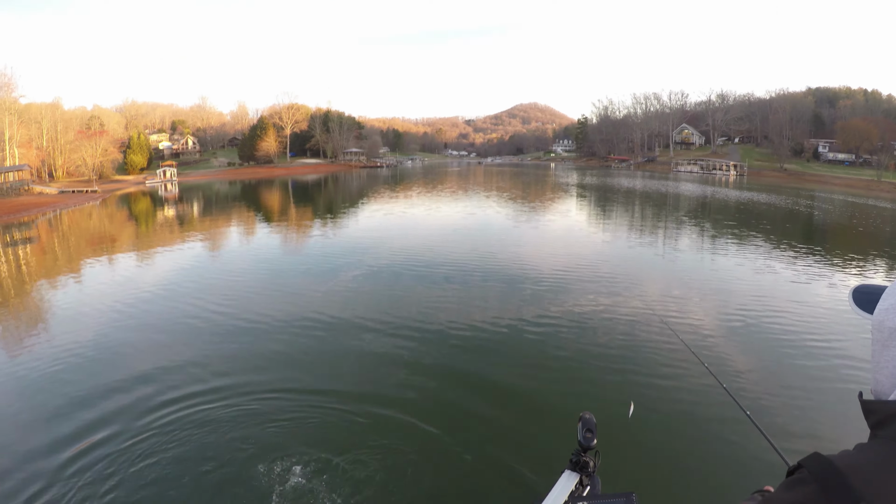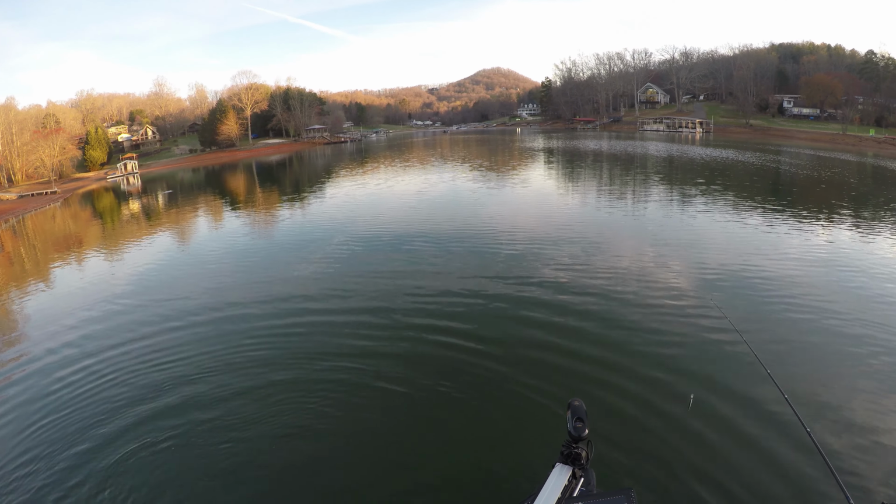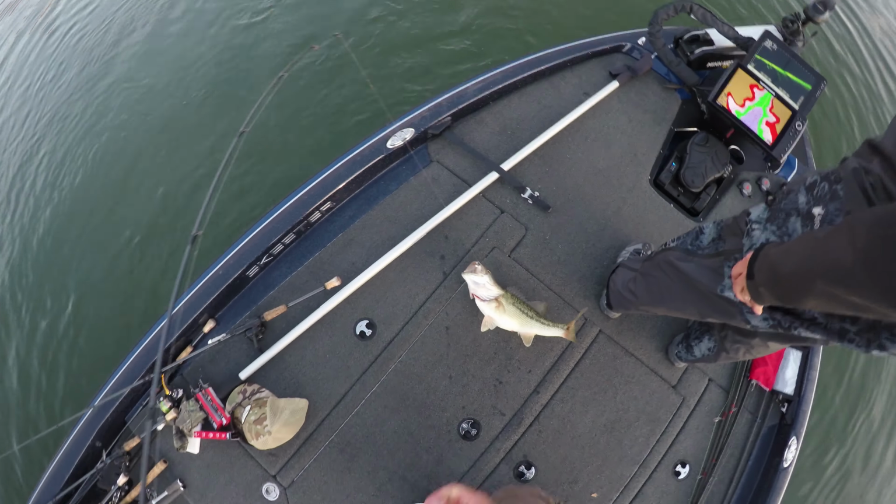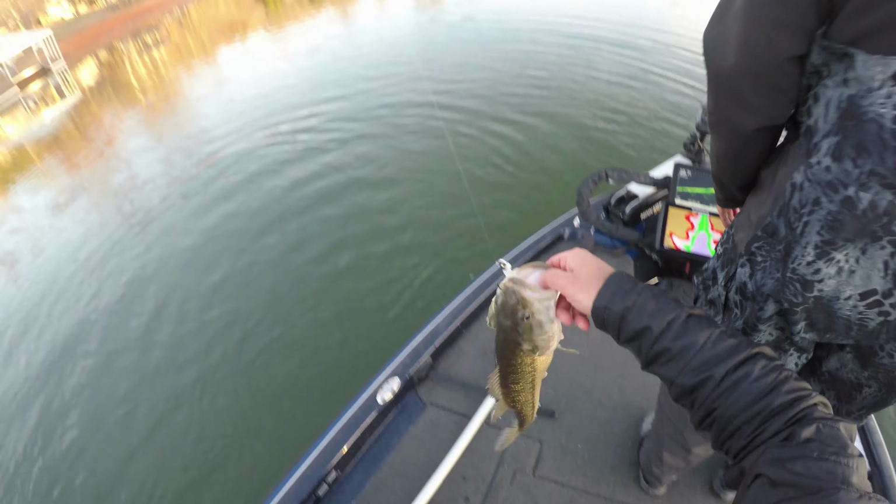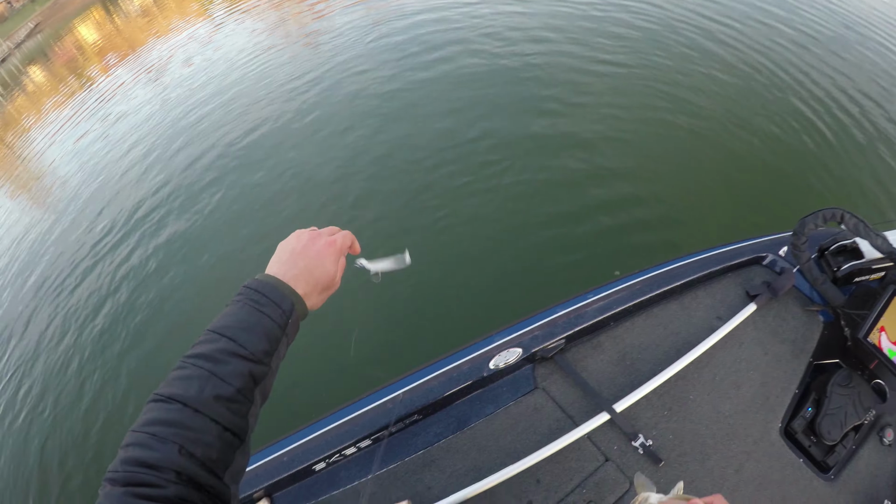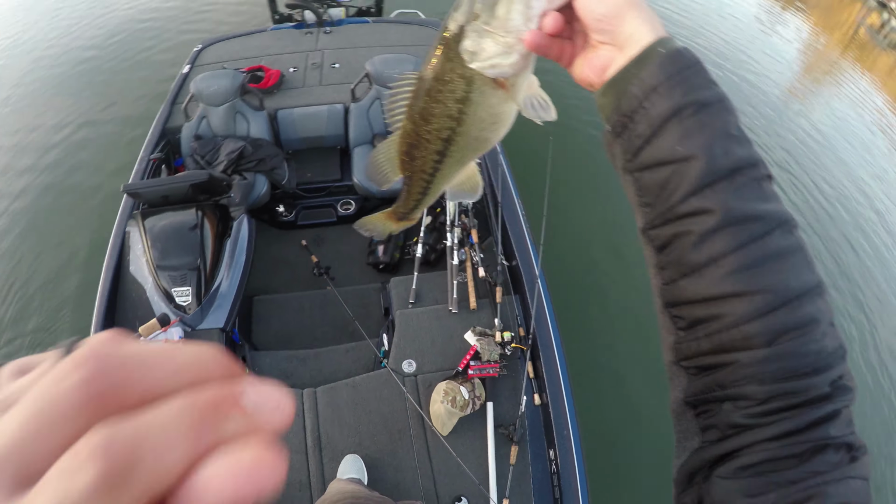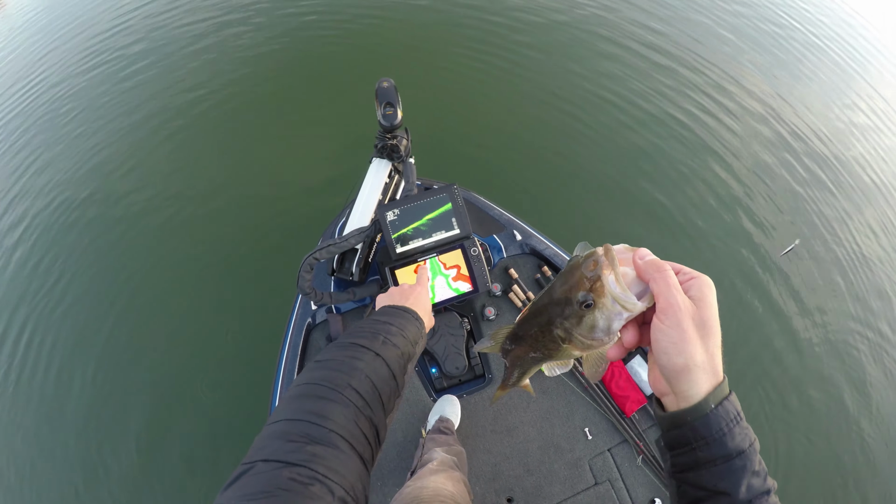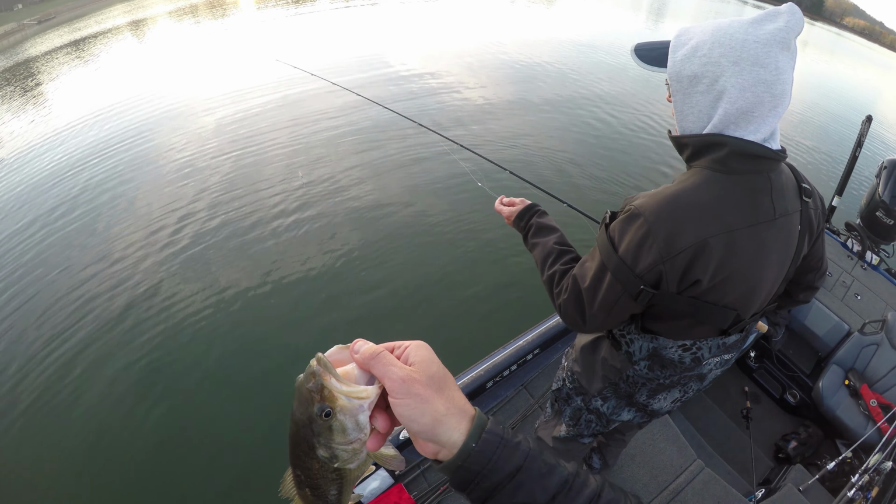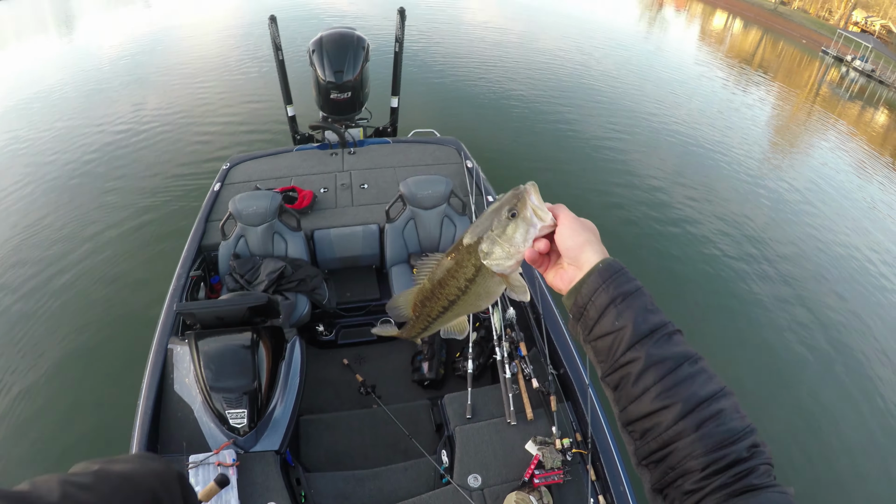TK, we found them. You catching them? Yeah. Yoo-hoo! Big old spot. Big old fat ugly one right there, baby. Nice. That's what we're talking about. That's probably a 3 and change. Really nice fish right there, but threw the Kitech over the fish, and one kind of came up to it. Ice in my eyelets, making it where you can't cast. Let's go. That's a good one.